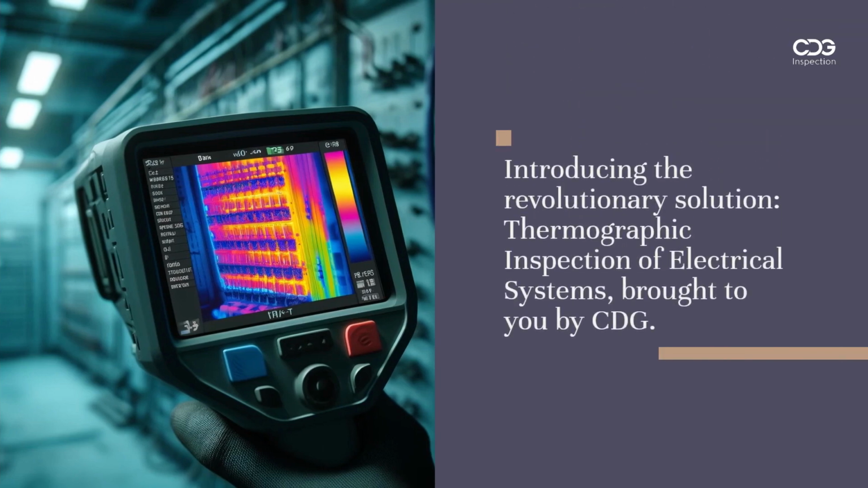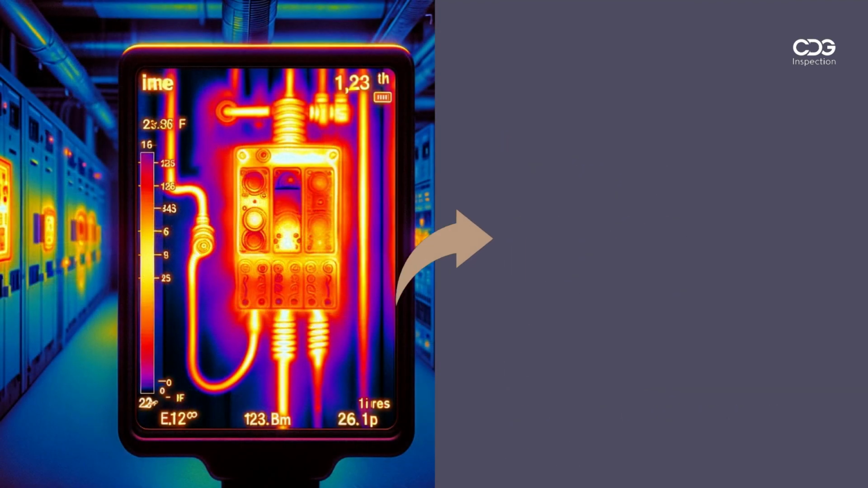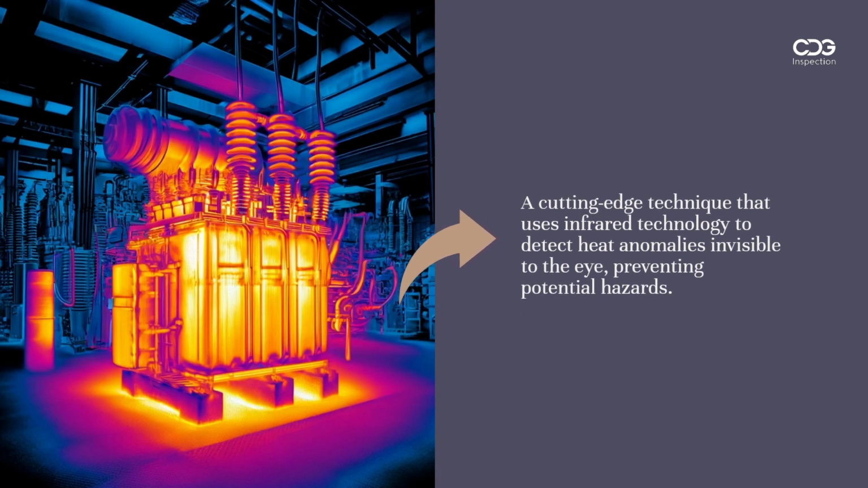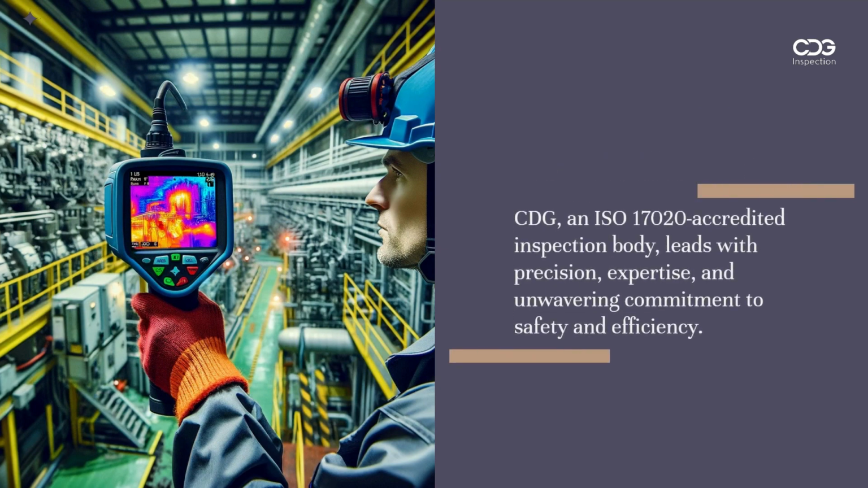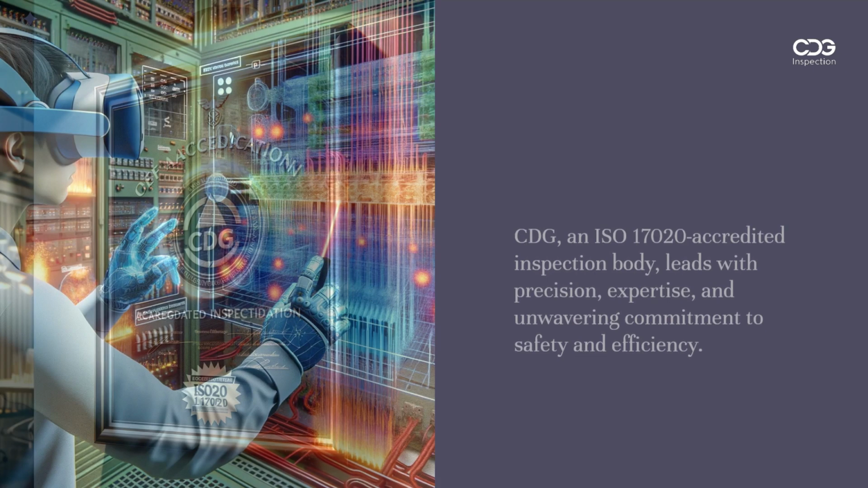Introducing the revolutionary solution: Thermographic inspection of electrical systems, brought to you by CDG. A cutting-edge technique that uses infrared technology to detect heat anomalies invisible to the eye, preventing potential hazards. CDG, an ISO 17020 accredited inspection body, leads with precision, expertise, and unwavering commitment to safety and efficiency.